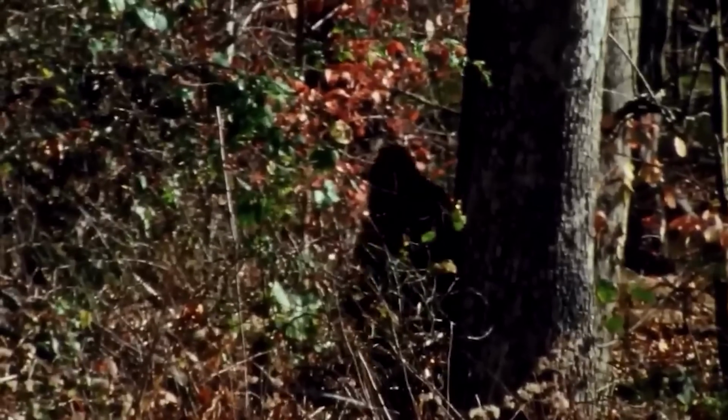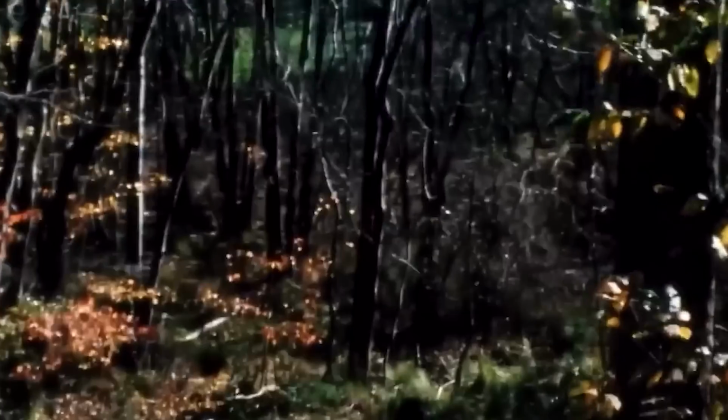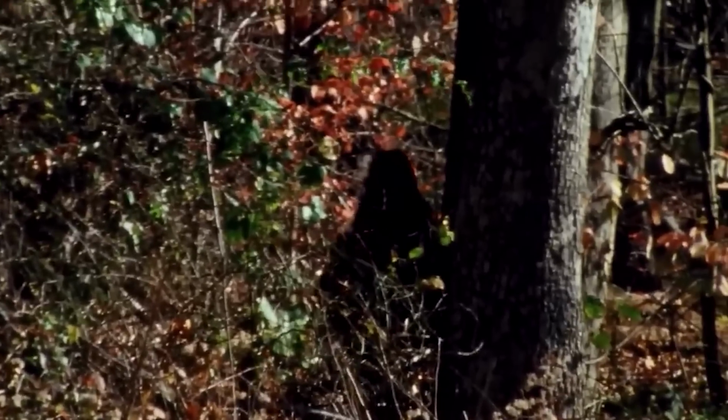However, the creature's size and the way it moved didn't match that of an orangutan. The hiker was quite convinced that he had captured a sighting of Bigfoot. And if it truly was Bigfoot, encountering this mighty beast, capable of causing harm in the blink of an eye, is undeniably a scary prospect.